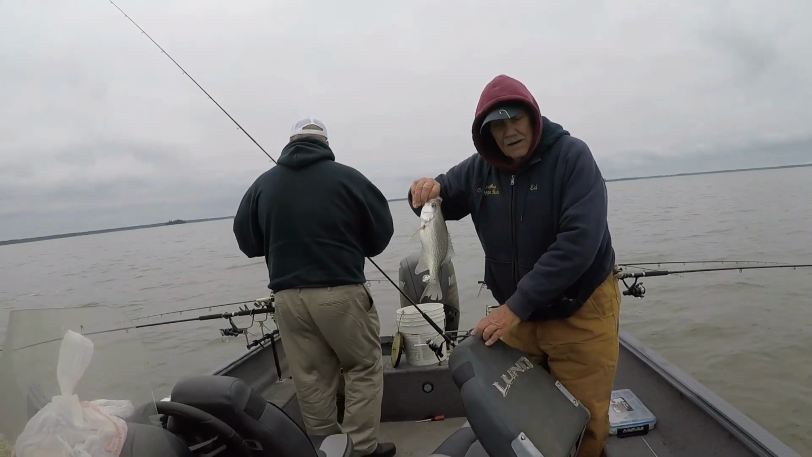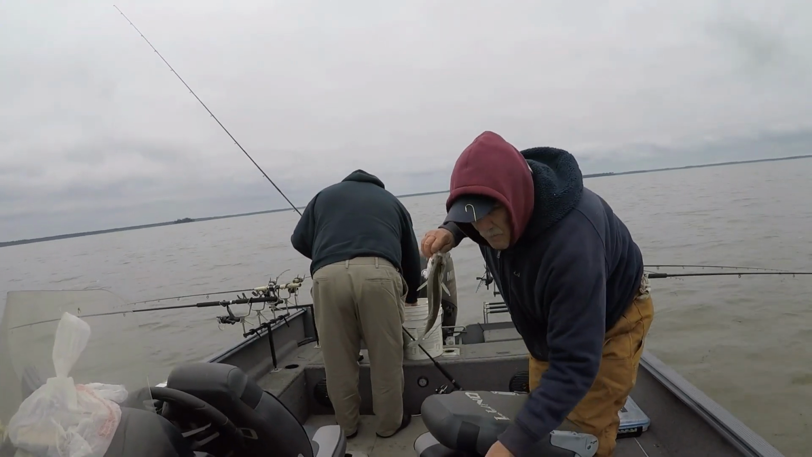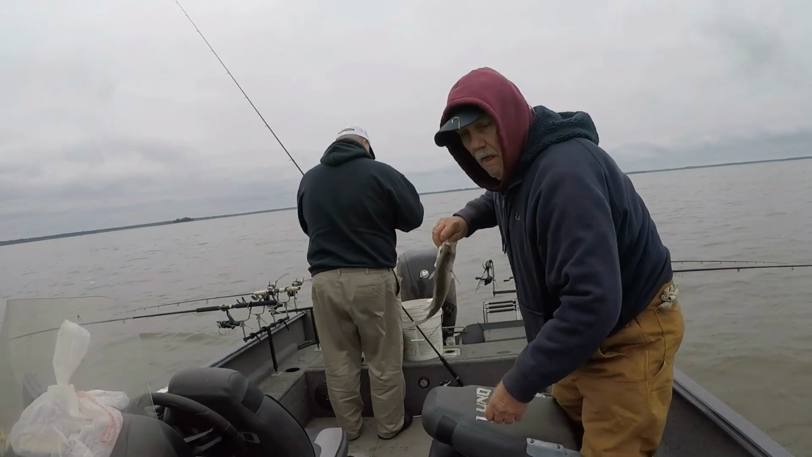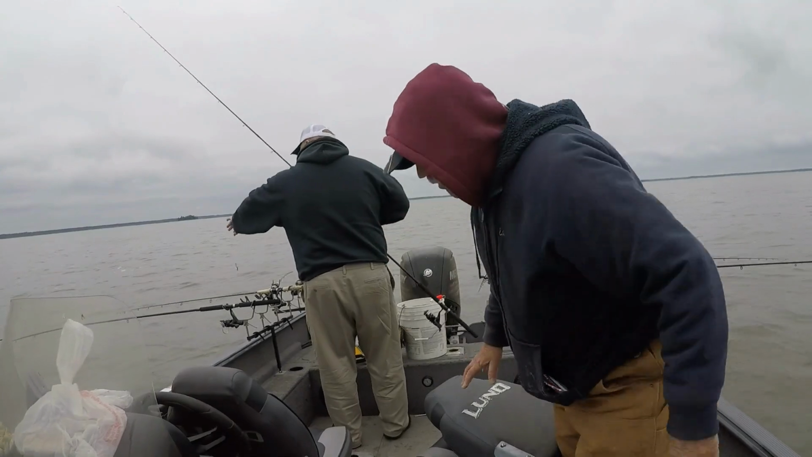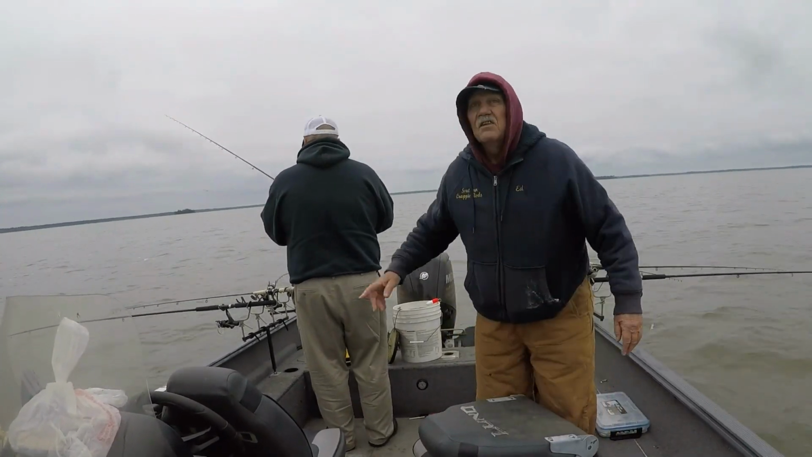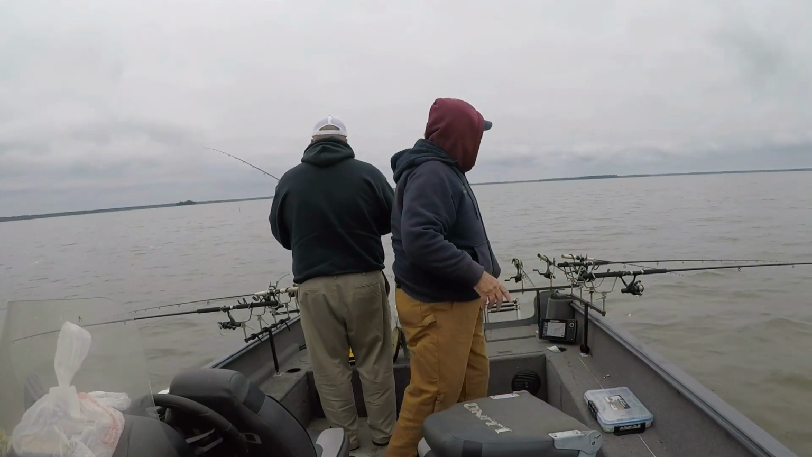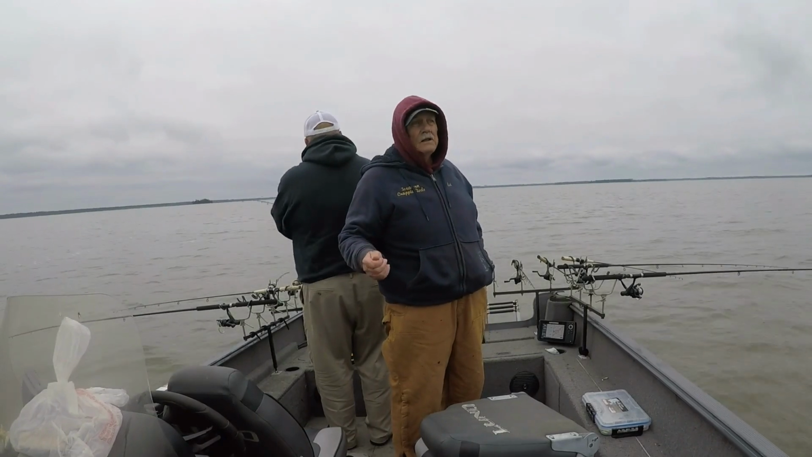Now keep in mind, when you're long line trolling, right now, like I mentioned earlier, we're in 29 foot of water. This is the deepest channel on the whole lake. And the fish are down there probably about 20 feet.